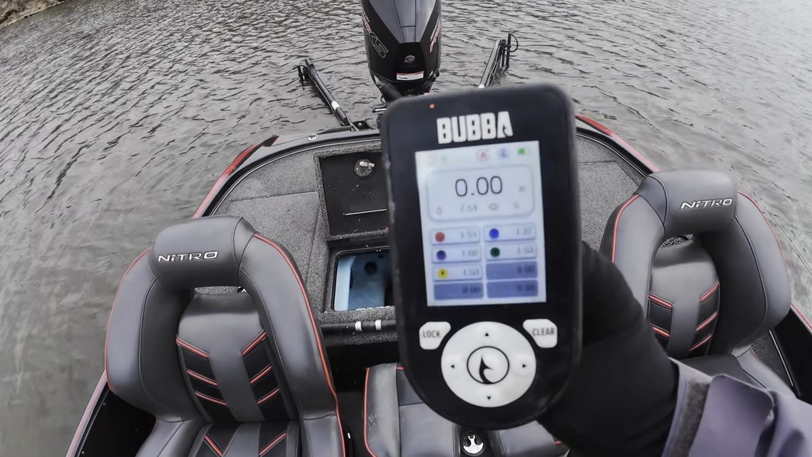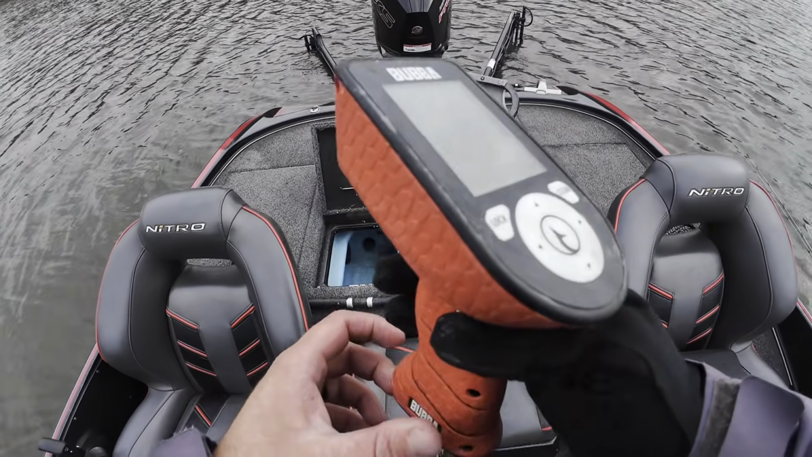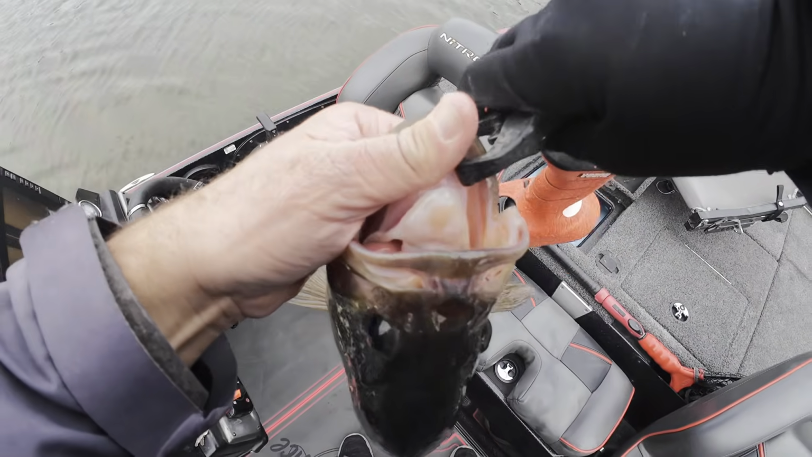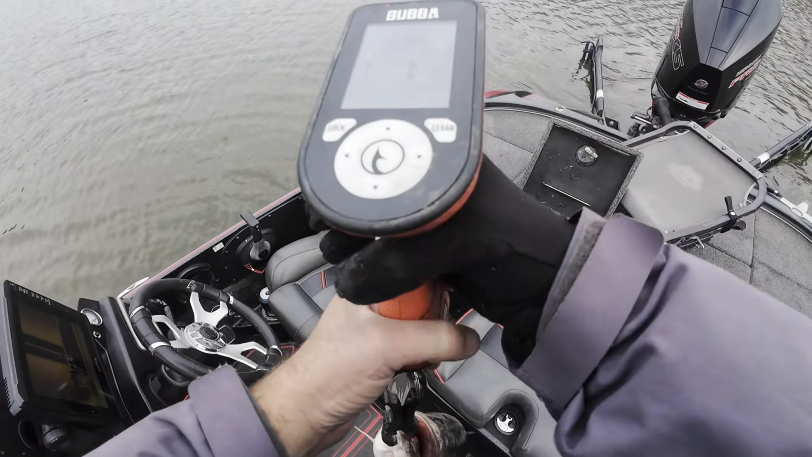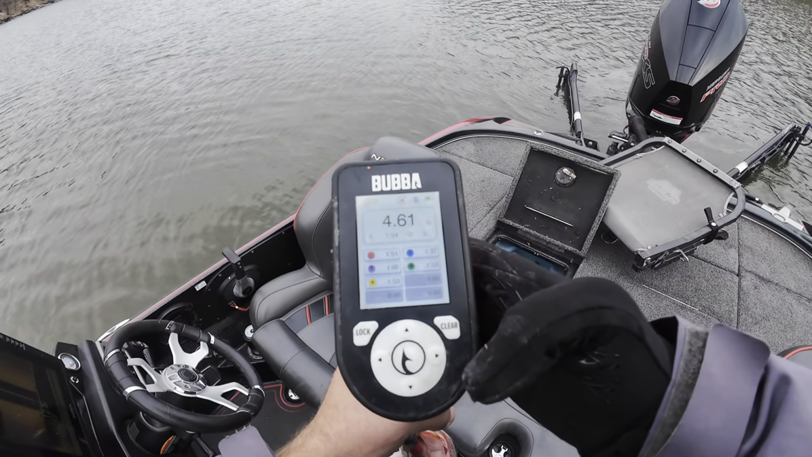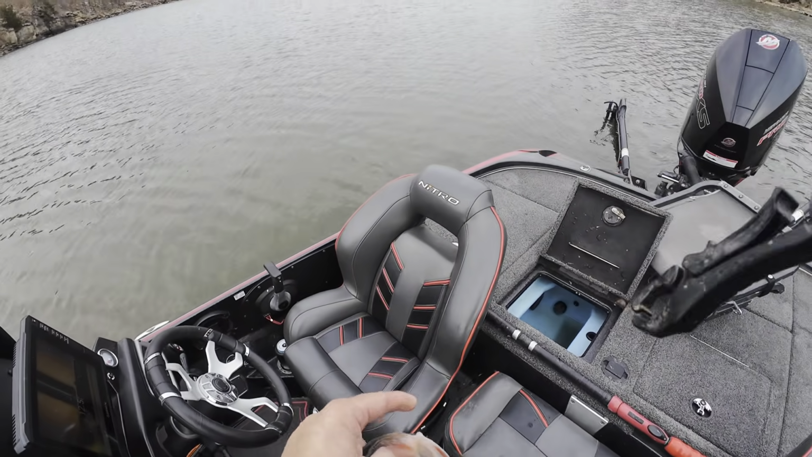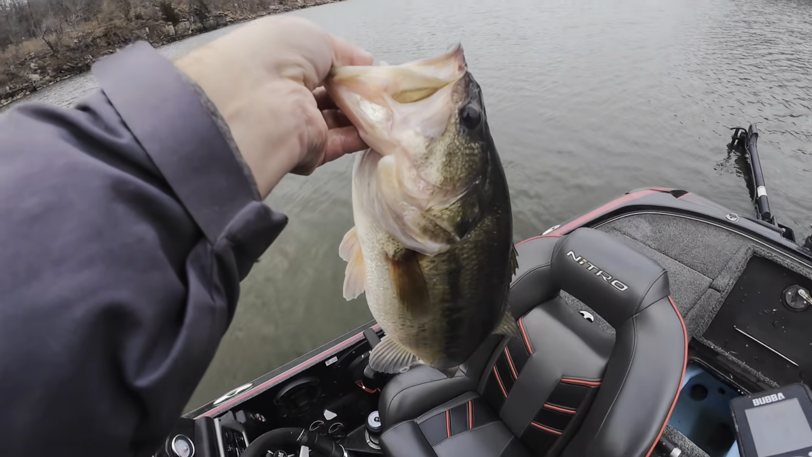All right, just so we can get our eyeballs zoomed in right, I'm gonna weigh him here on my Bubba Pro Series scale. Got him in here in the live well. All right, nice and lively. Let's put him on the scale and find out. We're gonna clear it. Four and a half. Not too bad at all. Real nice fish. Let's let her go.